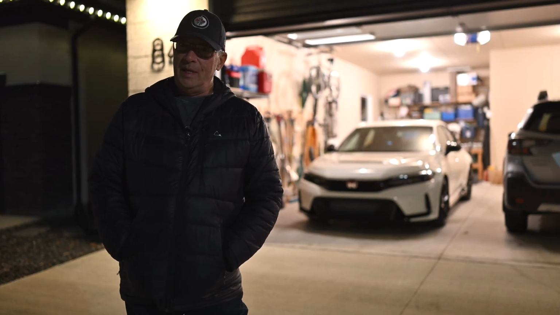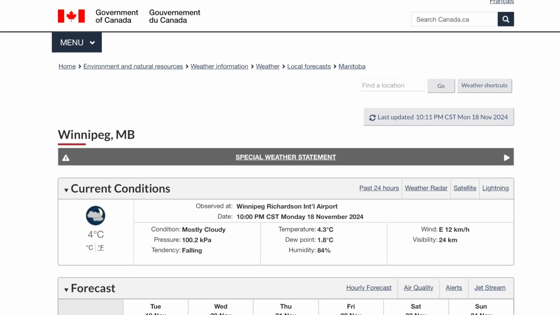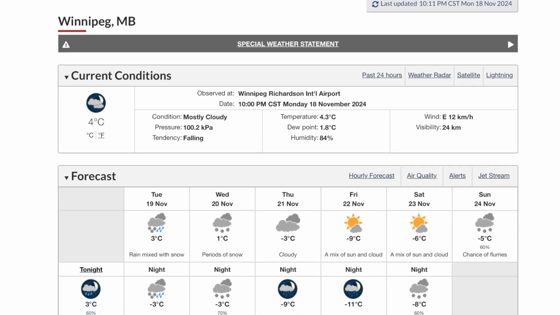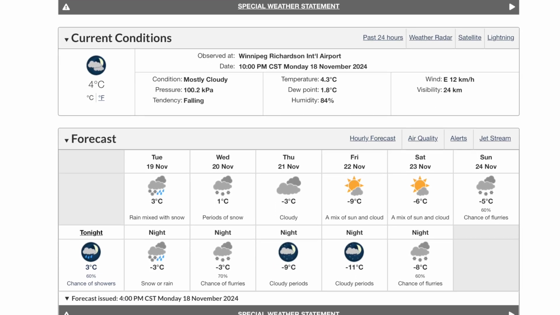Well, it's getting to be a little later in November, but this is my last drive. It is definitely cold. It's going to be snowing maybe tomorrow or the next day, so it's time to put her away. So I'll do one last drive, talk a little bit about what I've learned over the last few months and give you a chance to see what it looks like inside at night.